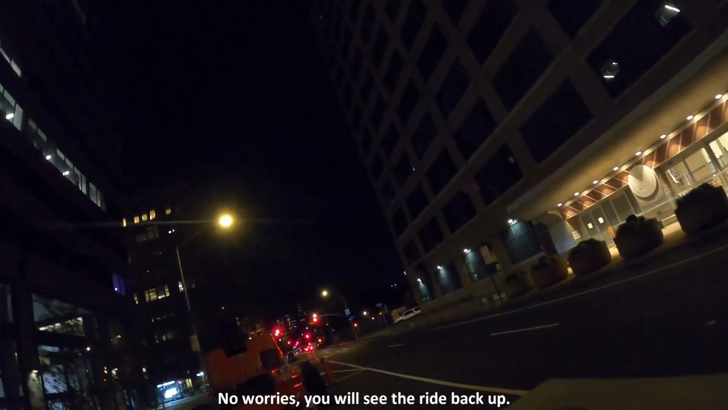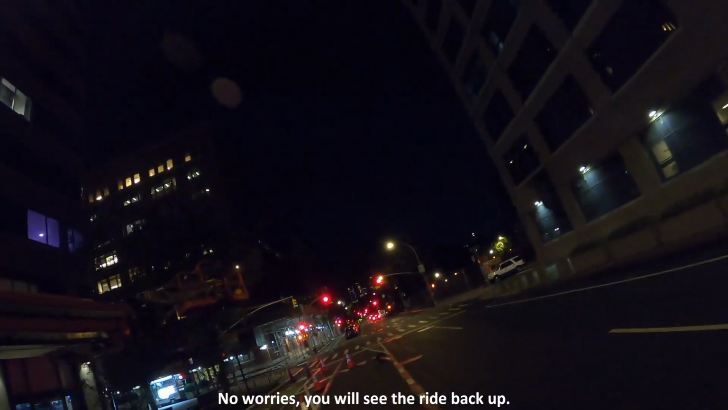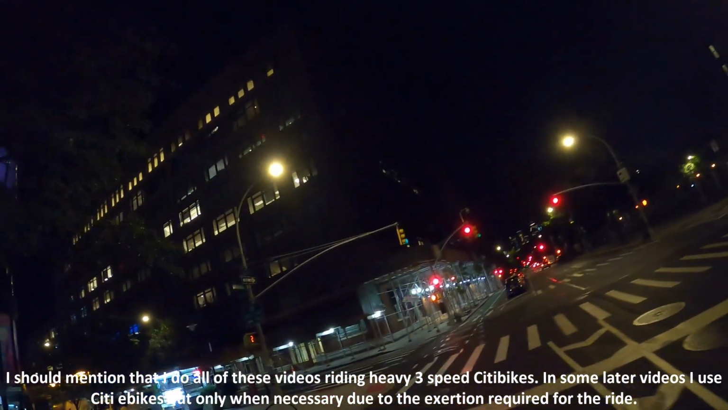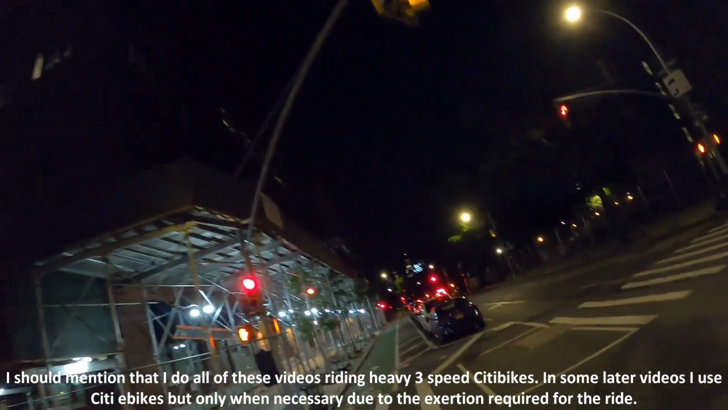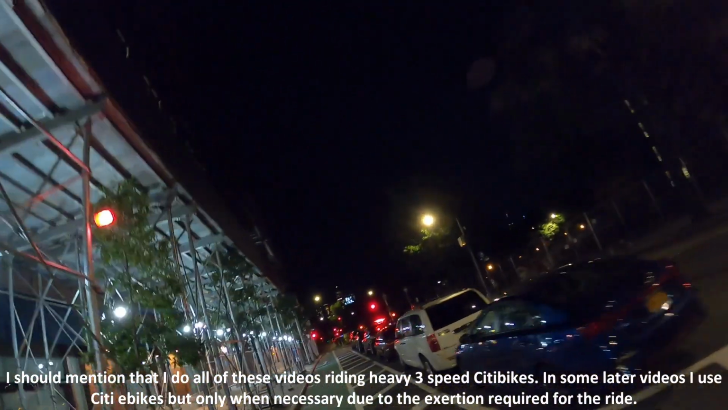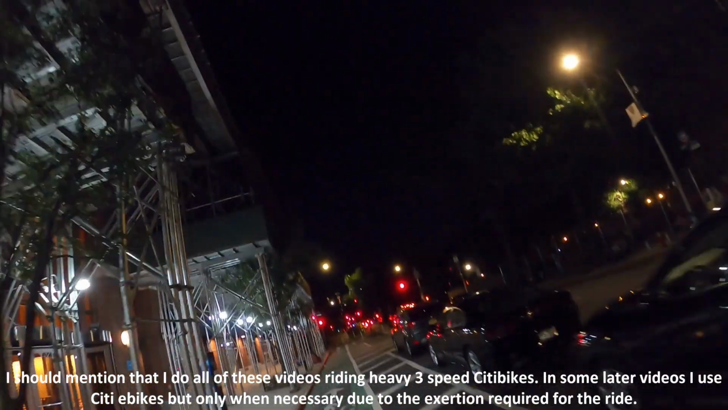I'm going to switch bikes shortly, just so I don't get charged. With the Citi Bike membership, you have a certain amount of time to ride, and then you have to basically put the bike back and take it back out again to reset the timer. But you have unlimited rides.